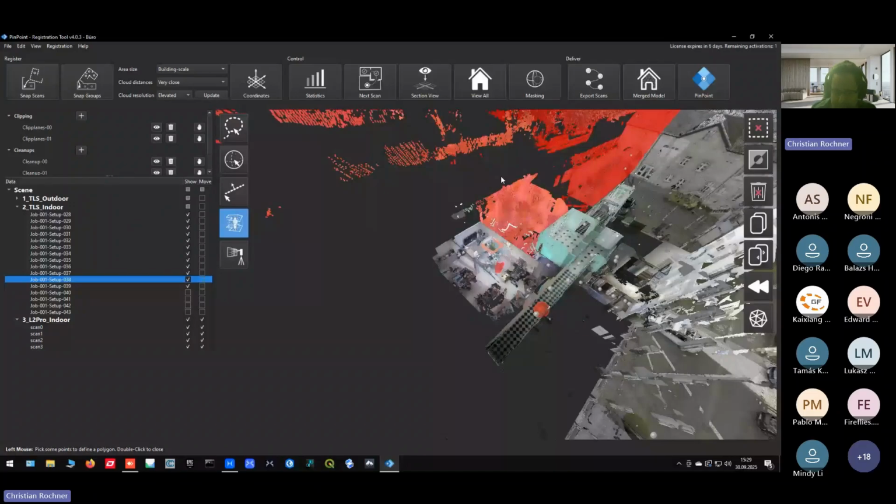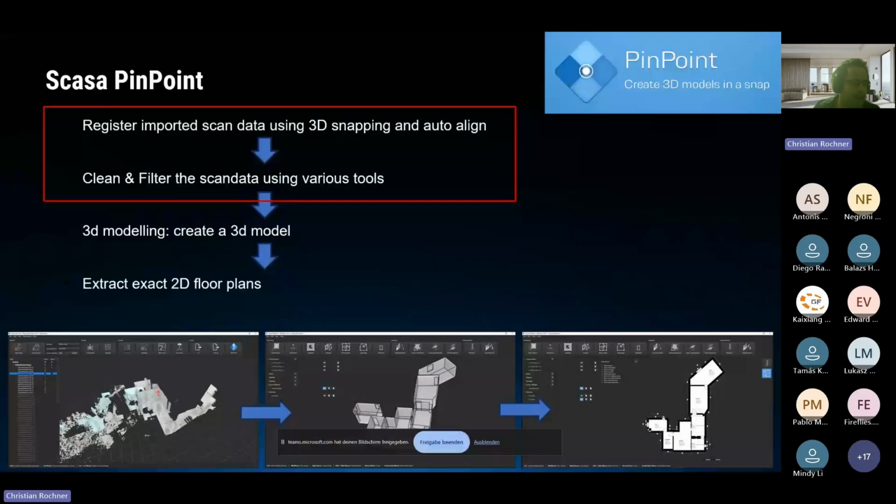Okay, so that's a very simple example for registration in Pinpoint. Now let's move back to the presentation. And so from here on, just as an example, you could go and do the 3D model, extract 2D floor plans. And this is pretty cool if you have one scan with a terrestrial laser scanner and add up all the different rooms with the SLAM scanner to one unified point cloud.